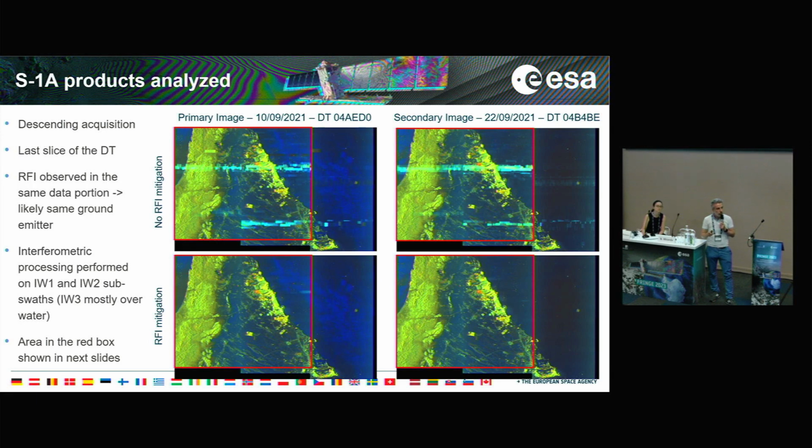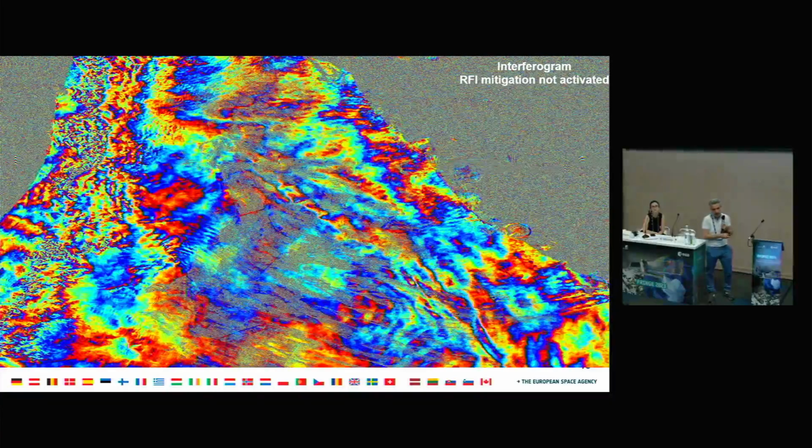Now I'm going to show you the interferogram and the coherence maps of the red area, of the red box in the product, which corresponds more or less to IW1 and IW2 subswaths, while IW3 was mostly sea, so I discarded it basically. So this is the original interferogram with RFI mitigation not activated. Well, it's a nice interferogram, but you cannot really see the artifacts related to RFI.